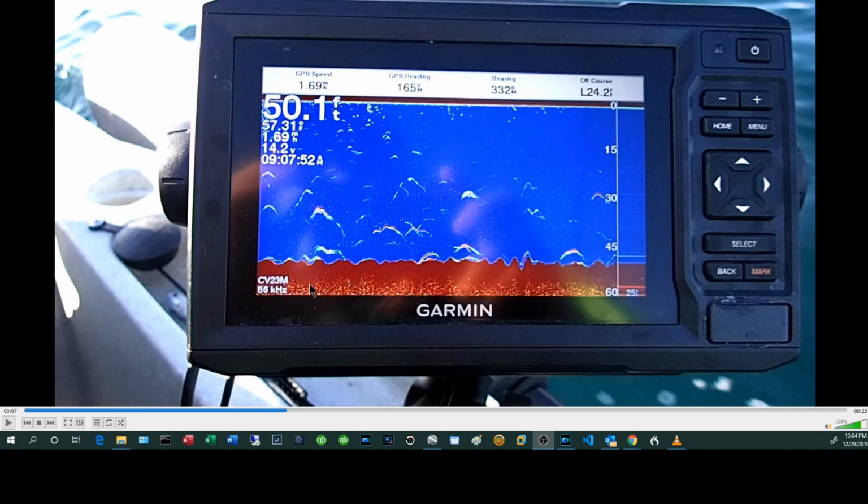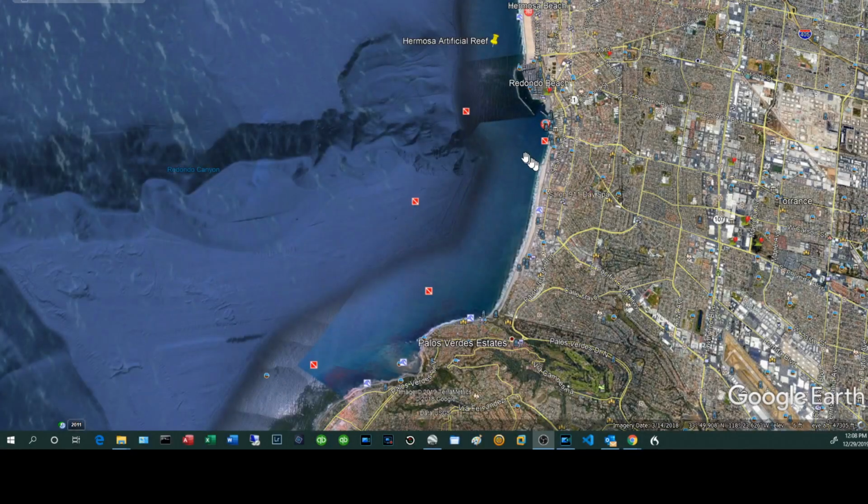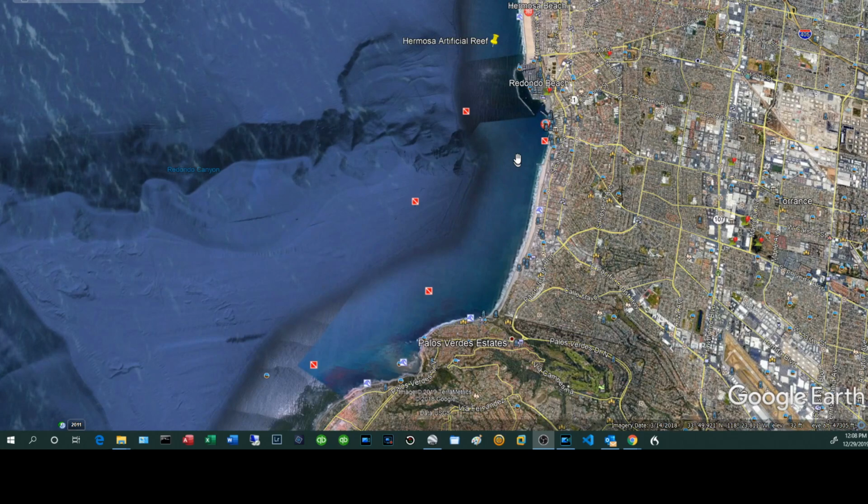Having said that, if you're trolling around, yeah, this might be a decent area to kind of focus your efforts on. So, maybe do laps around an area like this. Okay, so that's going to conclude commentary for this mostly unproductive stretch.